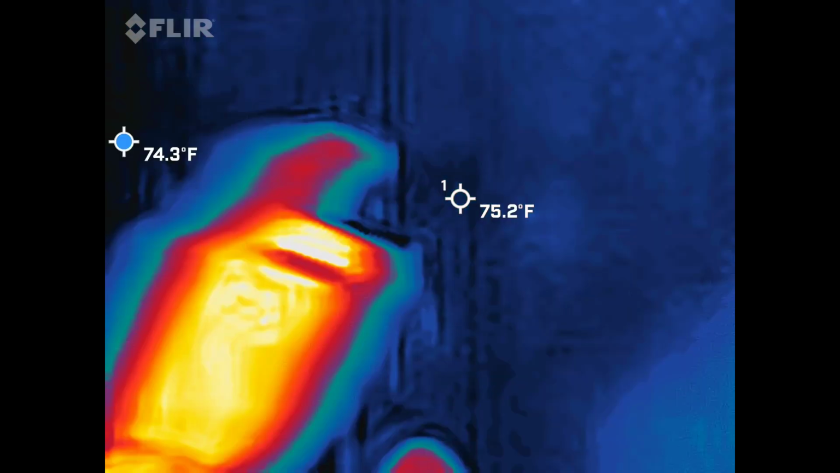Okay, I should probably move because there's really nothing. There's 74 right here, but.